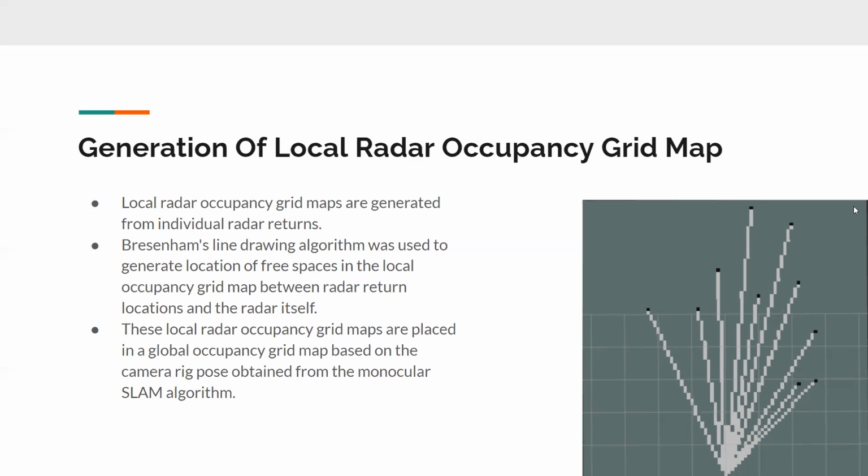From those returns, we use Bresenham's line drawing algorithm that generates the free spaces. It generates the grid locations from the radar origin to the detected locations in that return. As you can see on the map on the bottom right here, all of the dark gray spaces are unknown, unobserved spaces in our grid map. The white spaces are free. We know they're free because nothing was hit before the obstacle that was hit, so we know that there's nothing in the way.